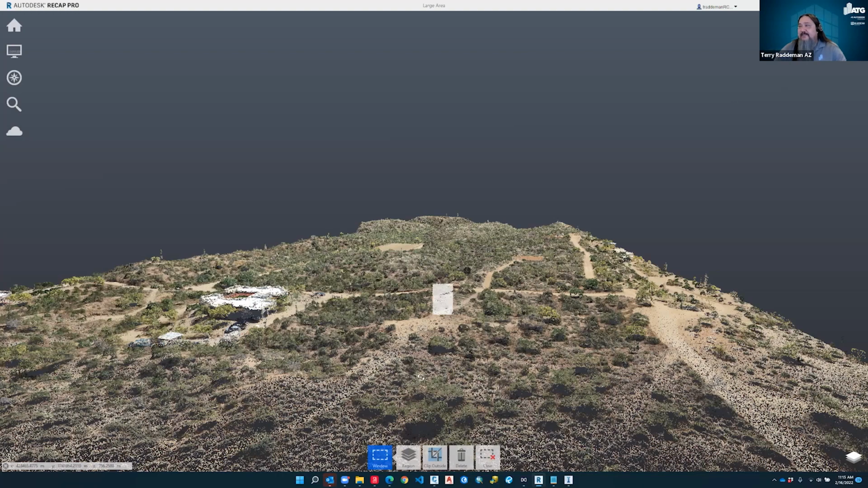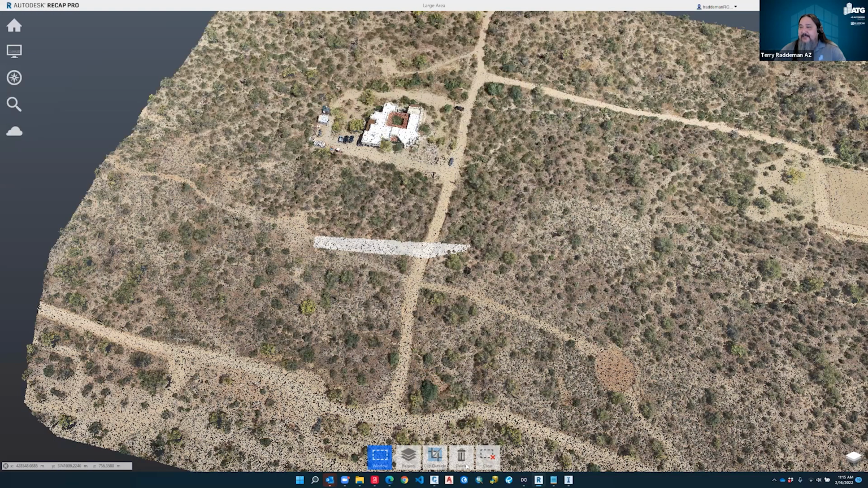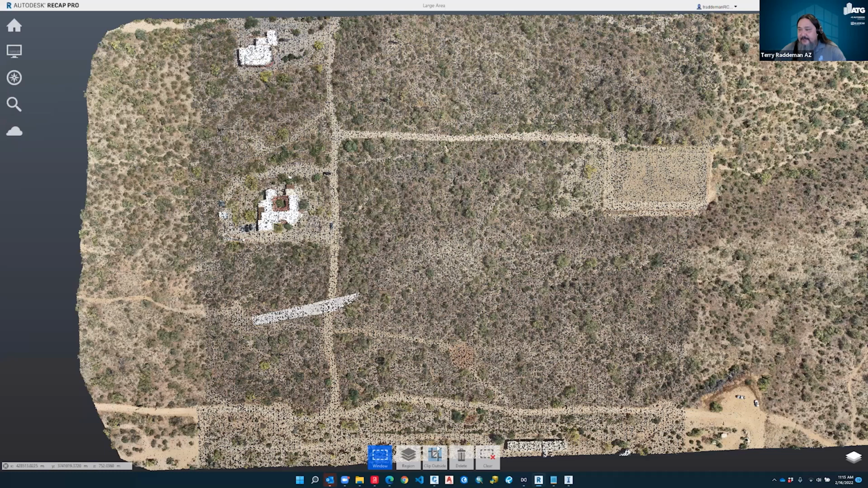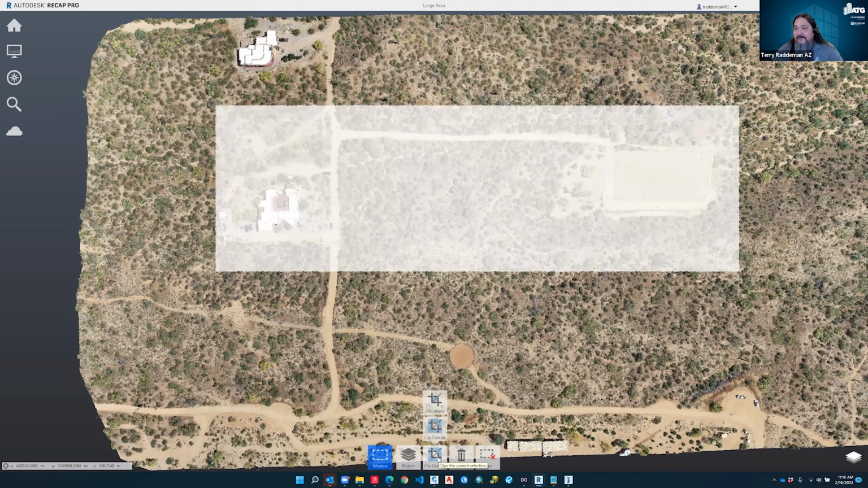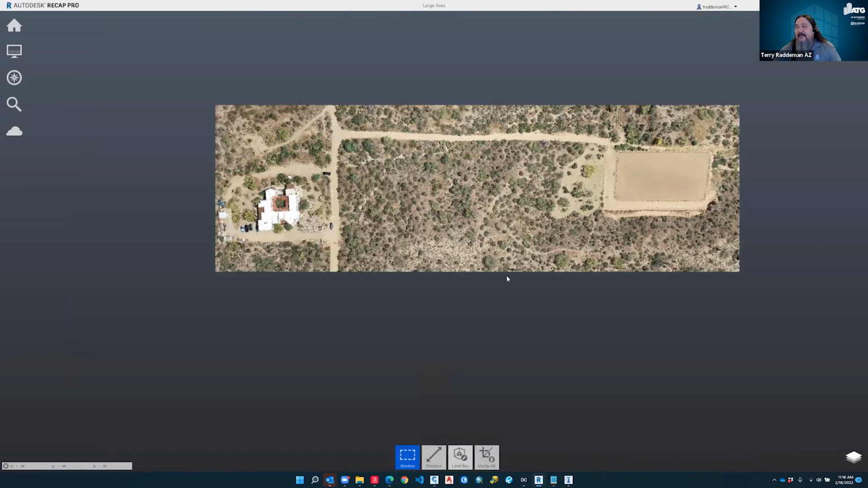And so I'm going to go through here and we're just going to clip out a piece of this data set. So let me just get in here and I'm going to try to get this building and this pad here. And so in Recap, pretty simple. We can draw a window. I'm just going to draw a window around our building here in this pad, and we'll select these objects. Once we have this selected, you'll notice that there's a menu that pops up that has options to clip the data. We're going to go ahead and clip the data here and clip the outside just so we get this area here.